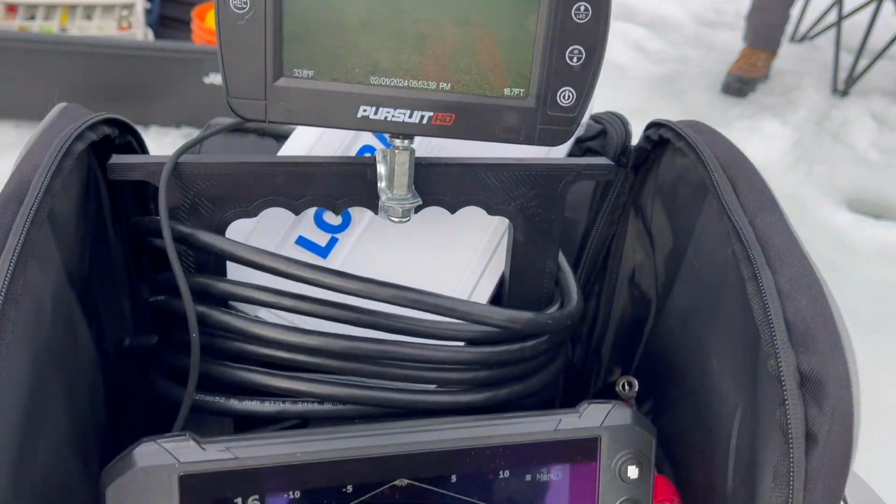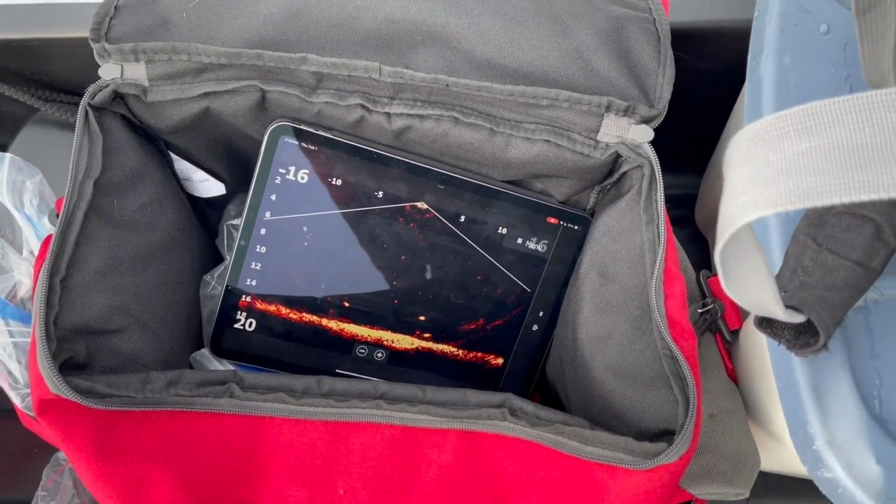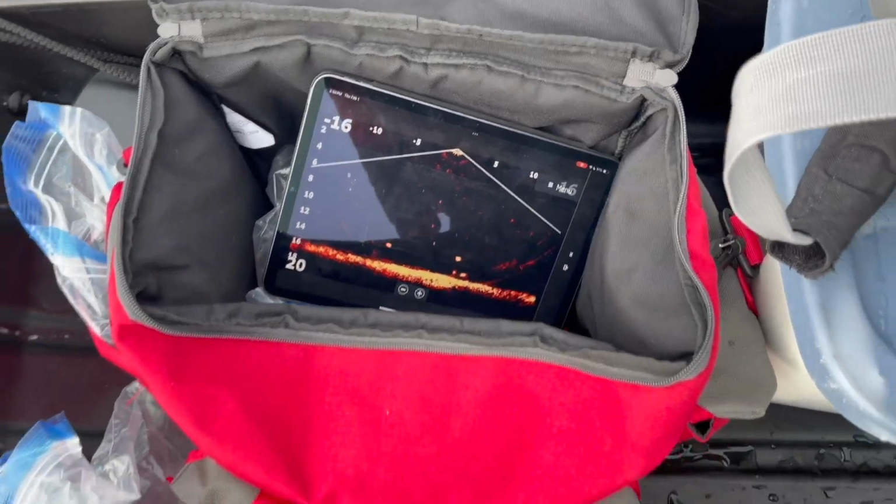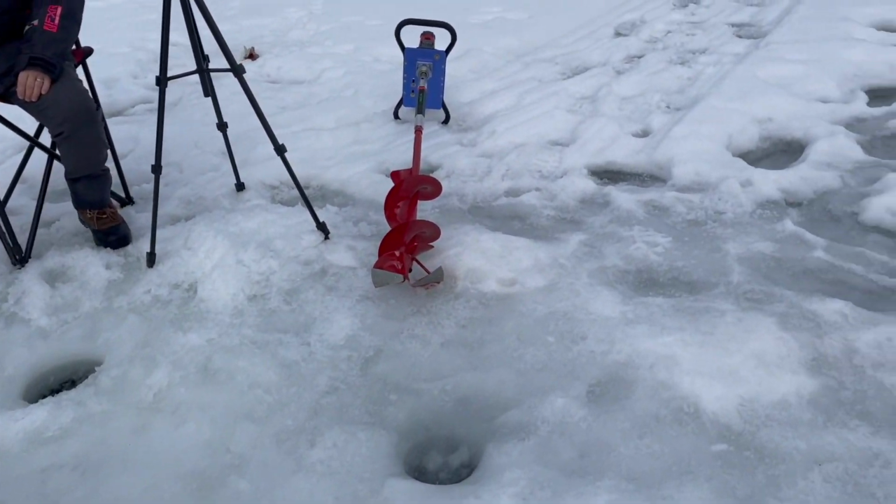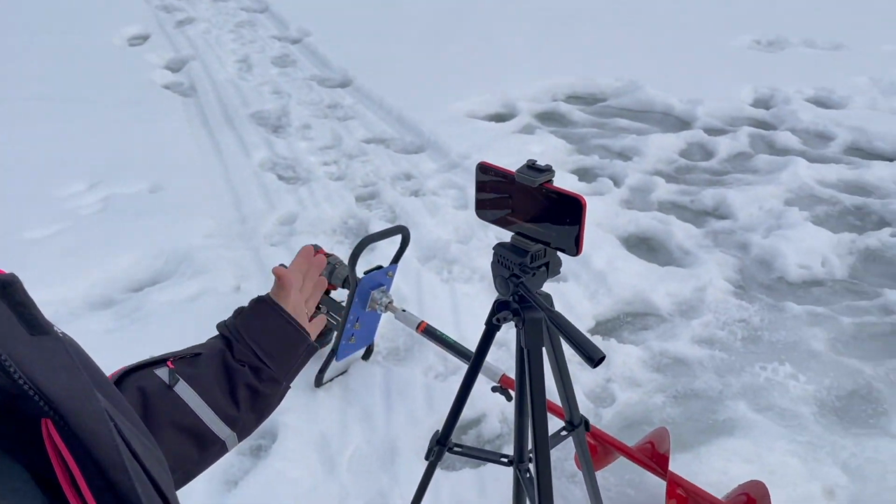Okay, and I can see the lines right there. I'm recording on my iPad, so the whole session. And I love it. I'm always telling him, move over. I can't see what's on the Lowrance. I can't see the screen on the Lowrance. You're standing in front of it.